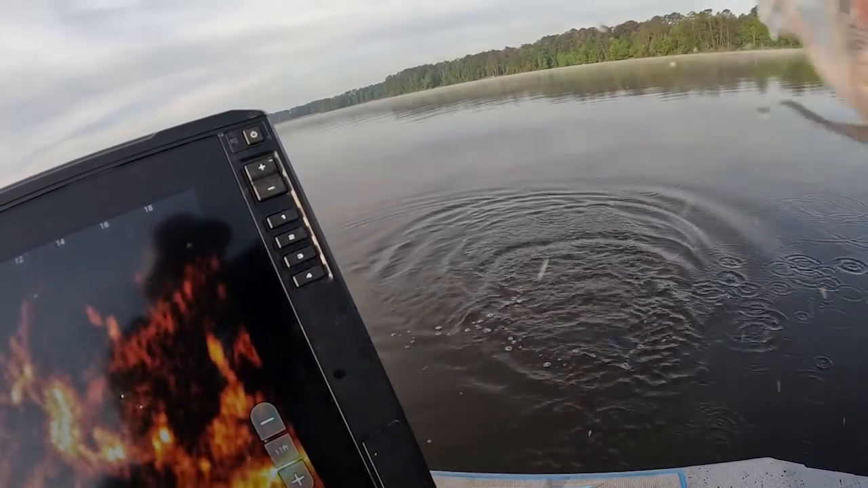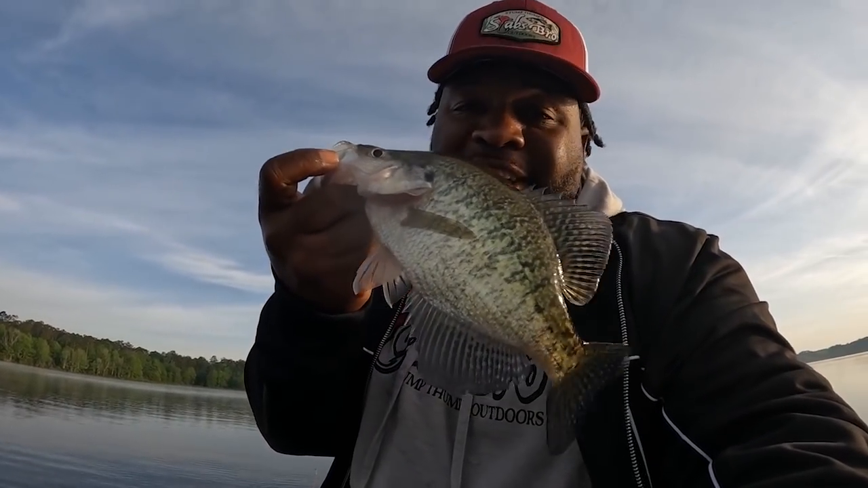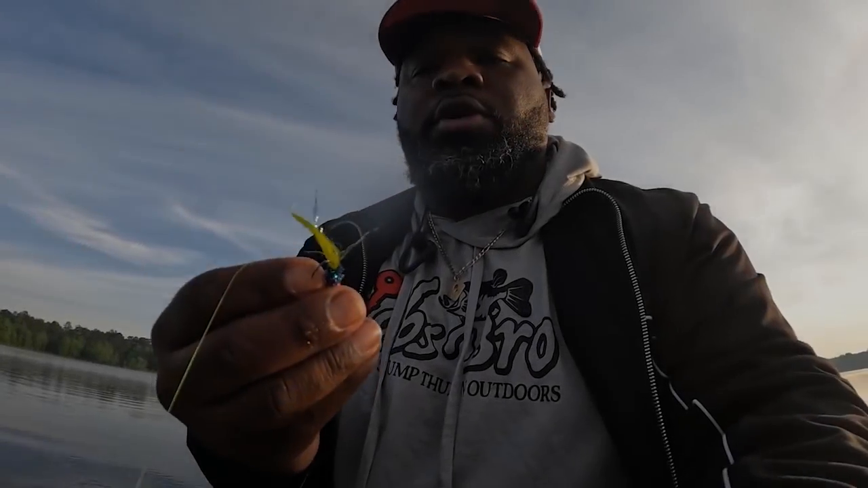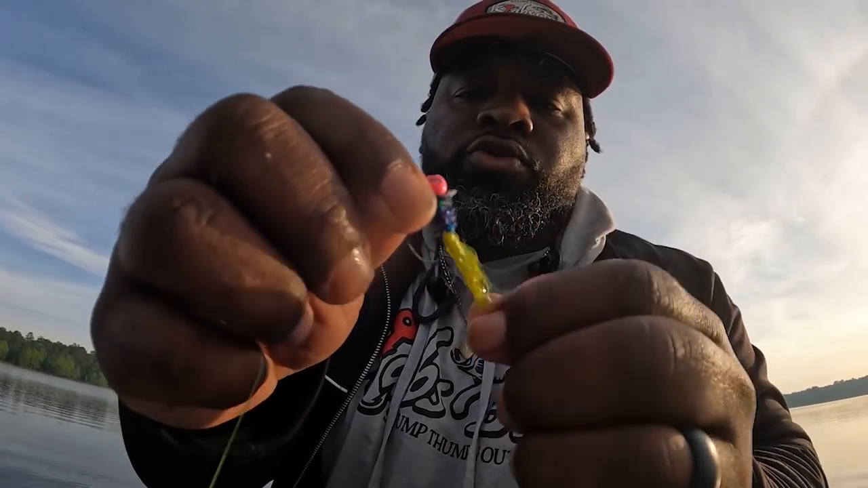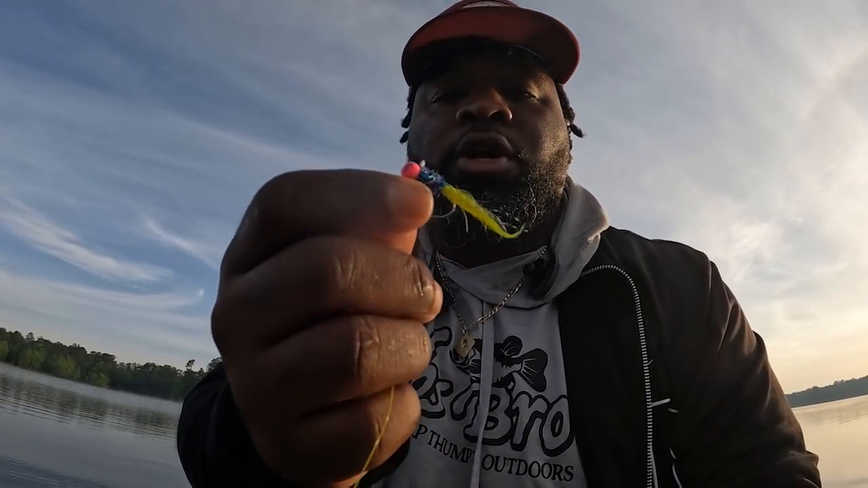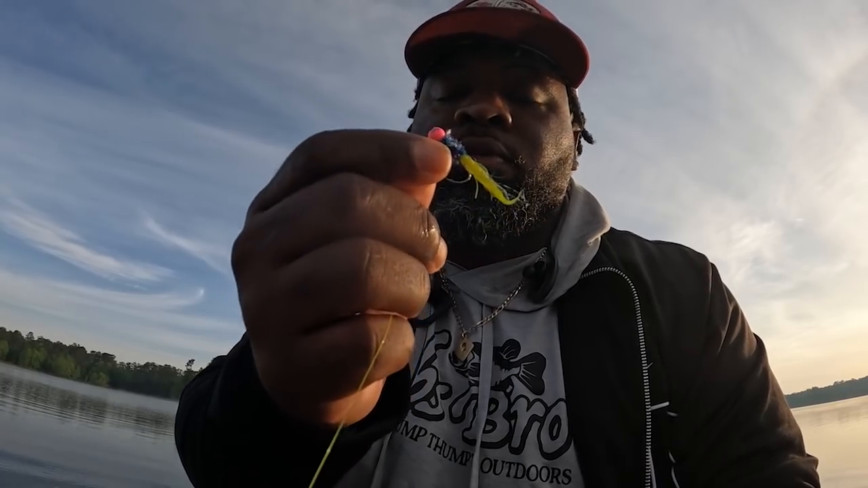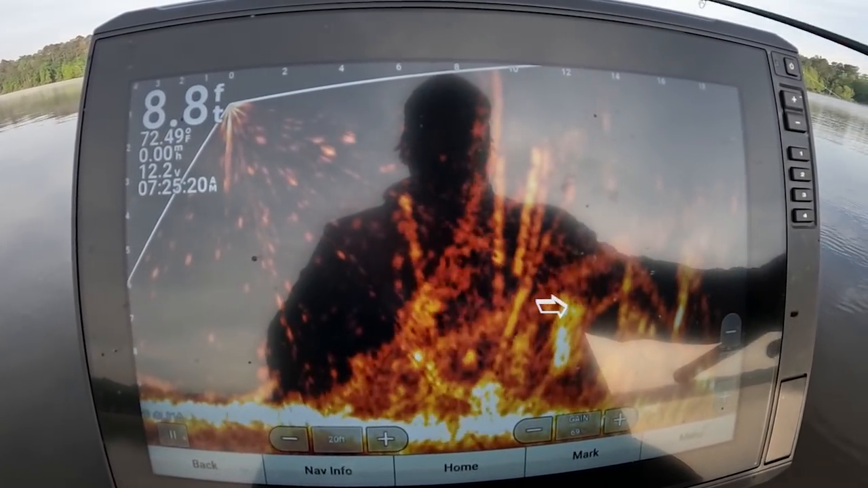Oh, flip that crappie here. Y'all, he cutting up this morning. He cutting up. So this is the hair jig that I made them using. Pink head, chartreuse, blue, and glitter. They love this jig. I don't know, it's just something about it. I've been catching a lot of fish on this jig lately. It's been jumping.